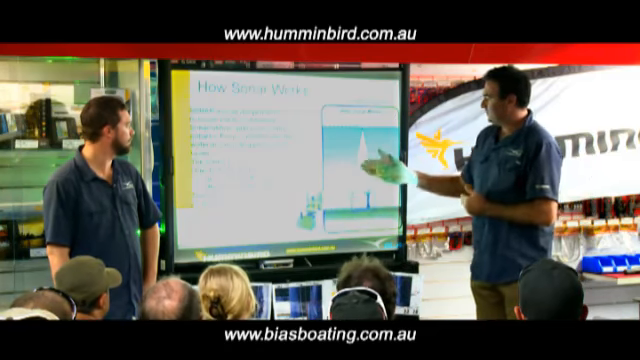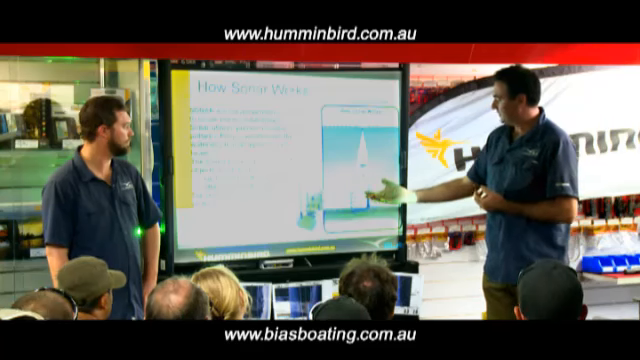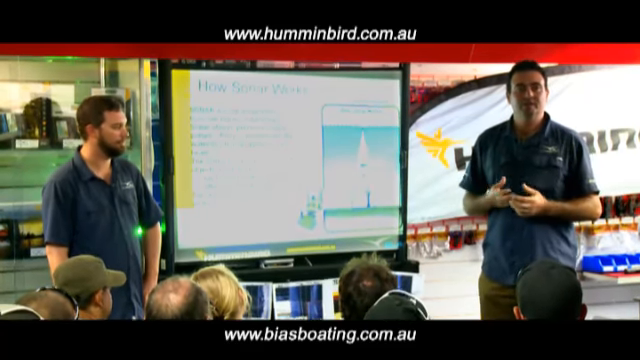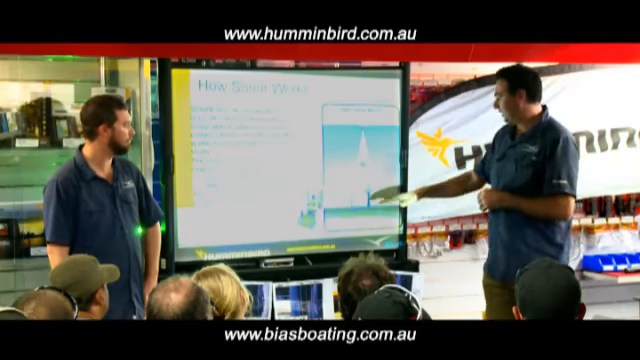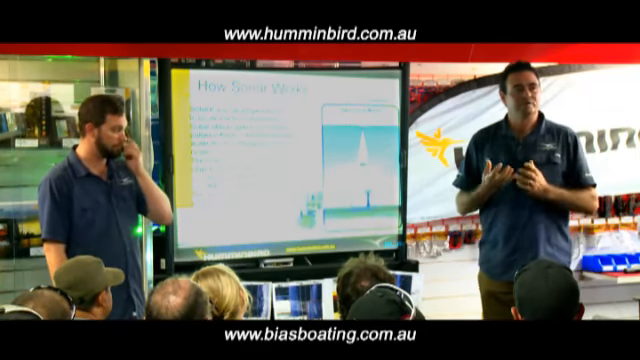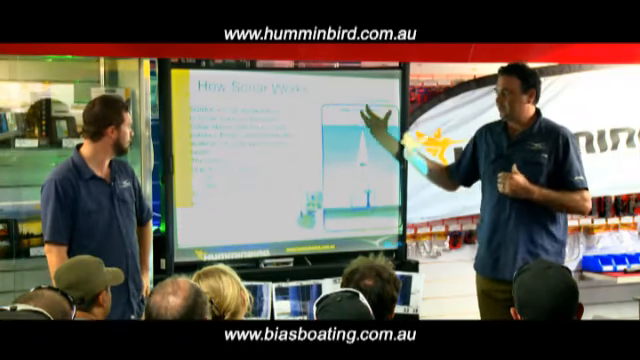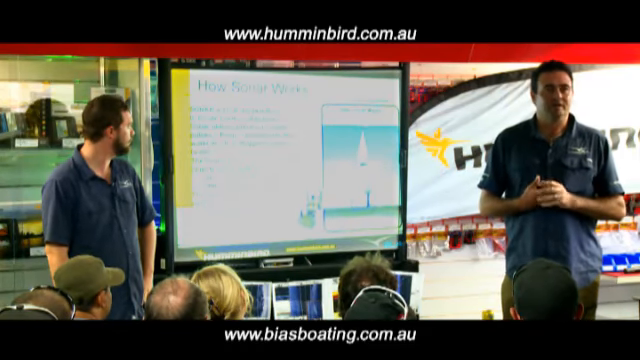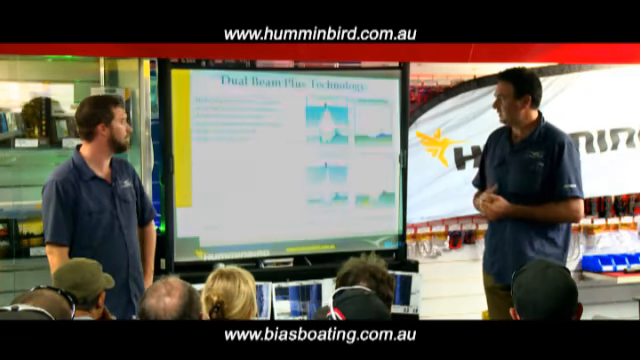So large fish will send back a stronger return than smaller fish. Heavy structure such as trees will send back a stronger return than light weed. And then the bottom itself, if it's a hard rocky bottom for instance, that'll send back a stronger return than a soft bottom. So that will explain what we'll start to look at on our sounder screens as we go through the presentation.